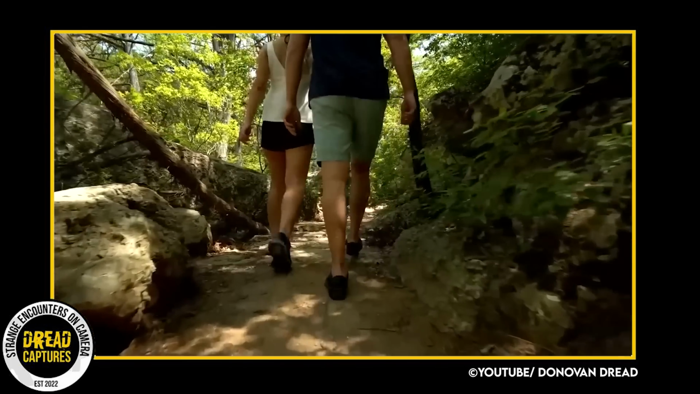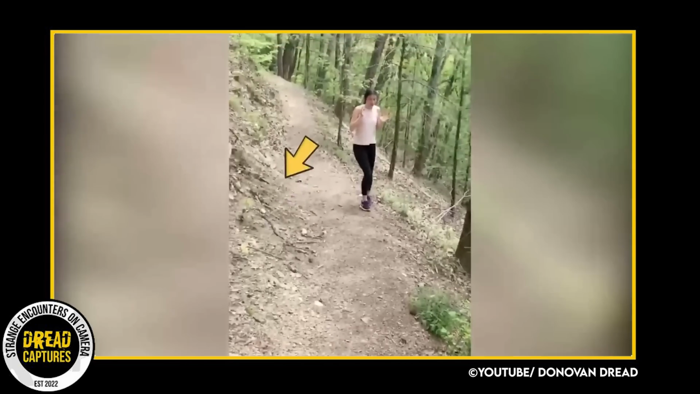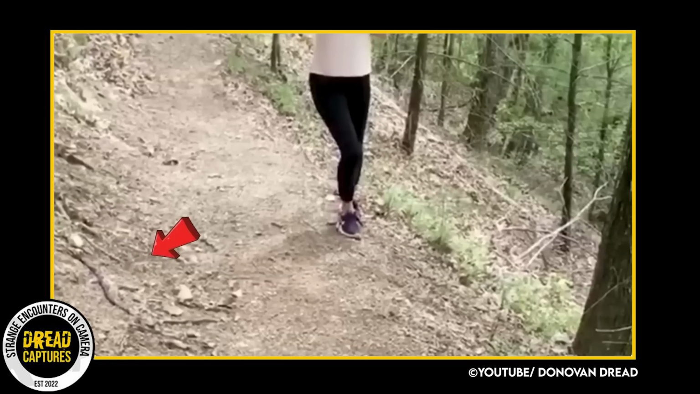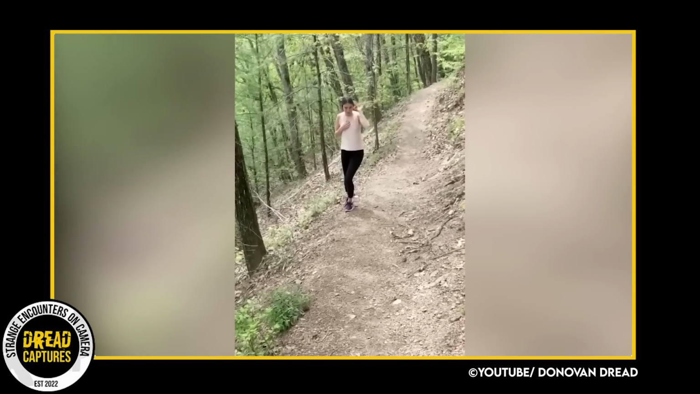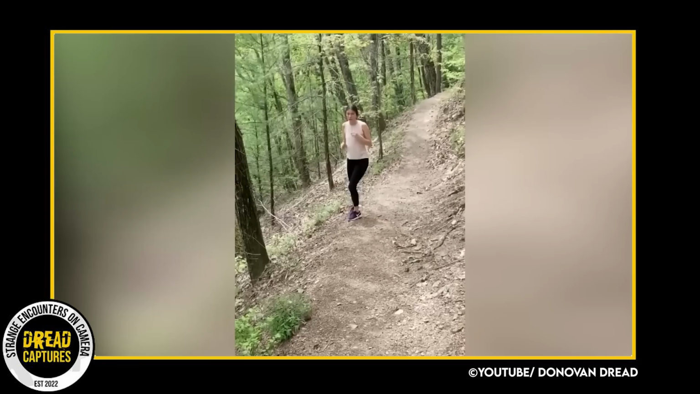This is a creepy video here as we see a couple on a trail hiking. Halfway down the trail, they notice a very well camouflaged snake on the side of the trail. I mean, you can barely see this guy. I'll point him out. Her husband made it by, but she was frozen in fear as she tried to muster up the courage to get past the snake.